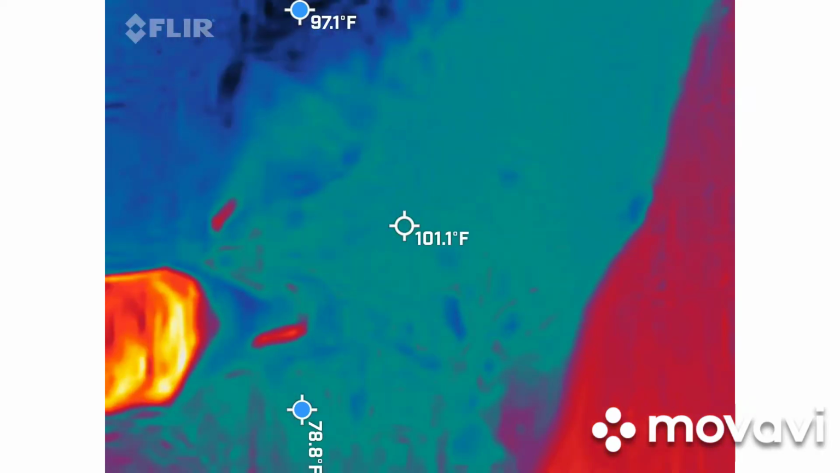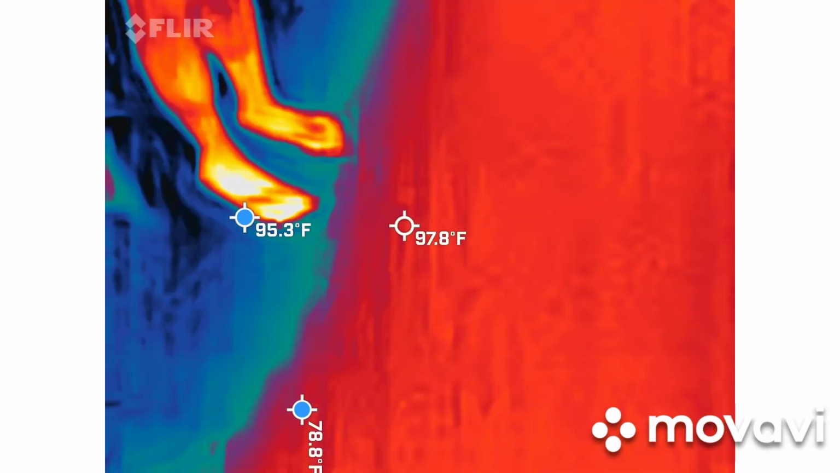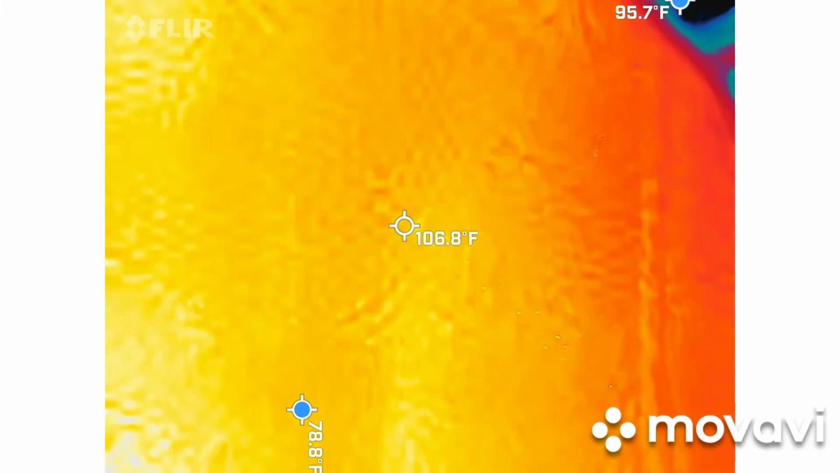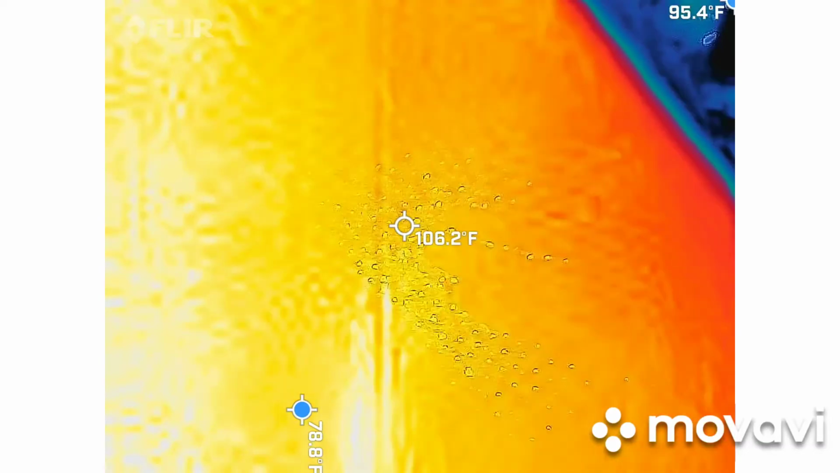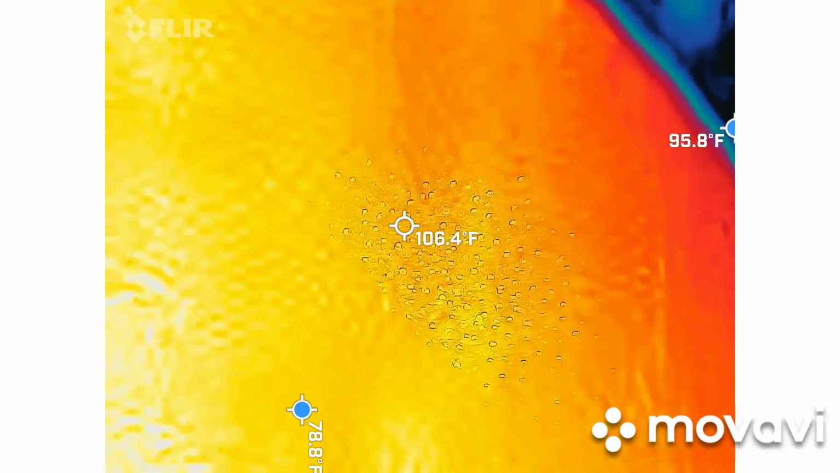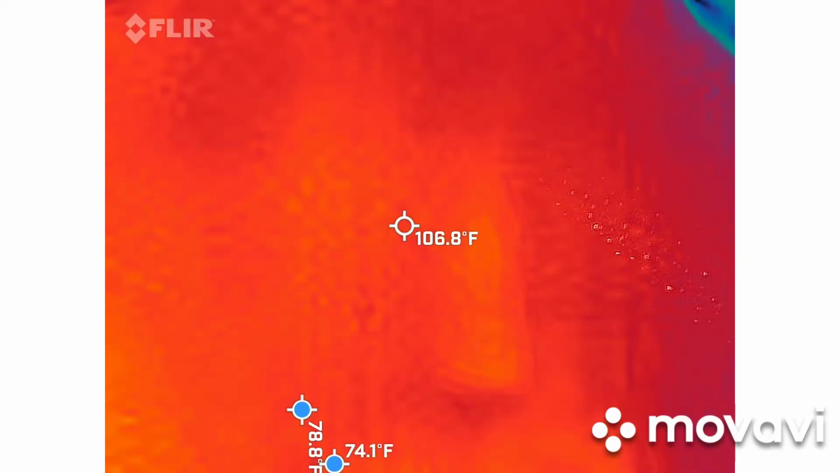So what you're going to be doing, go ahead and turn one of them on, at least one. You're going to be taking pictures through the laser. You don't want to point down. We know what the green dots look like. So you're going to stand anywhere between 2 to 5 feet away, literally taking hundreds and hundreds of pictures.